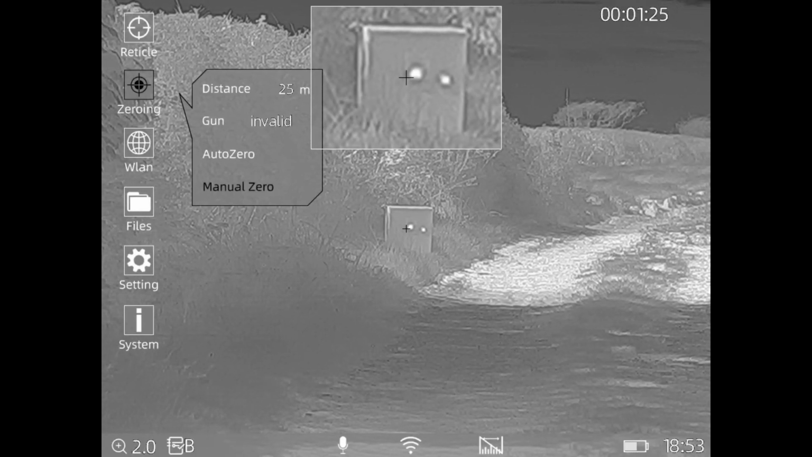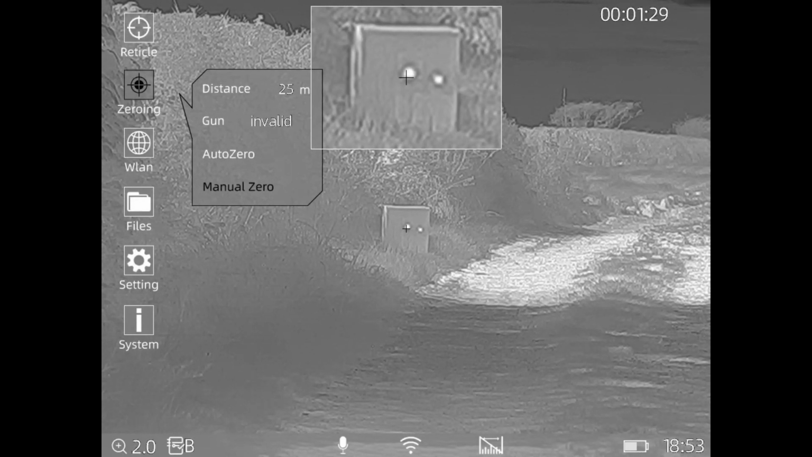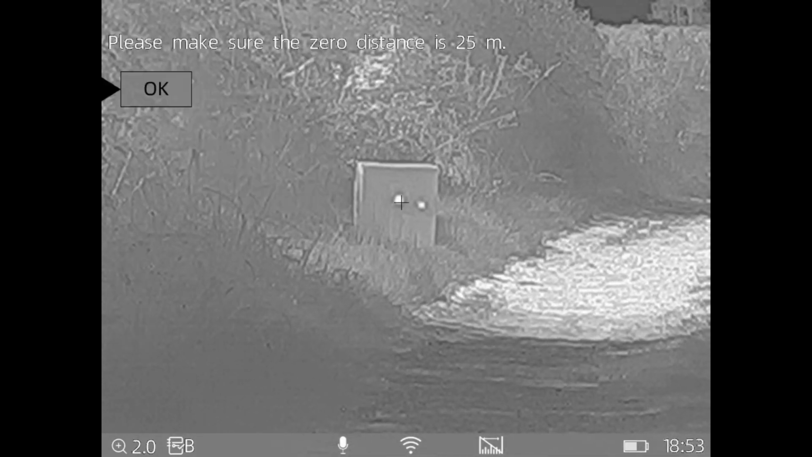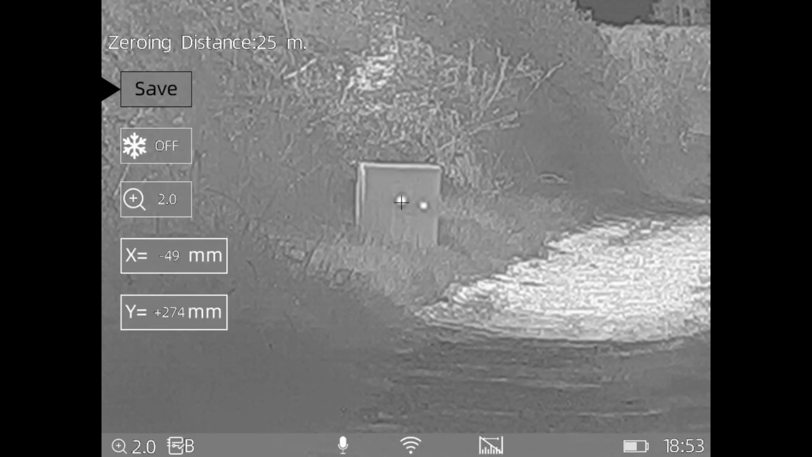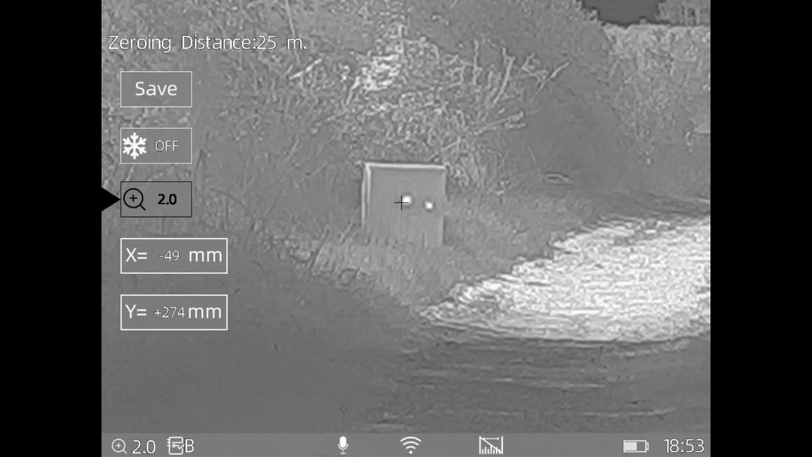And you've got the choice of auto zero, manual zero. We're going to do manual zero. I've not explored the auto zero function yet, and I will do that, and I will put that into another little short video or something. So click on that. Make sure the target distance is 25 meters. Yes, it is. Click onto that, and then what you can do is go down to the freeze frame function there.